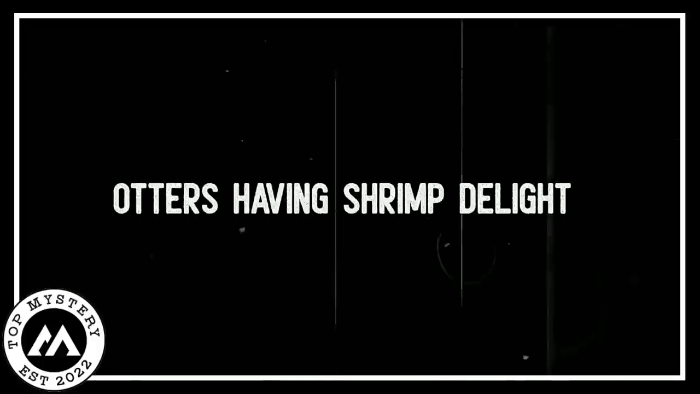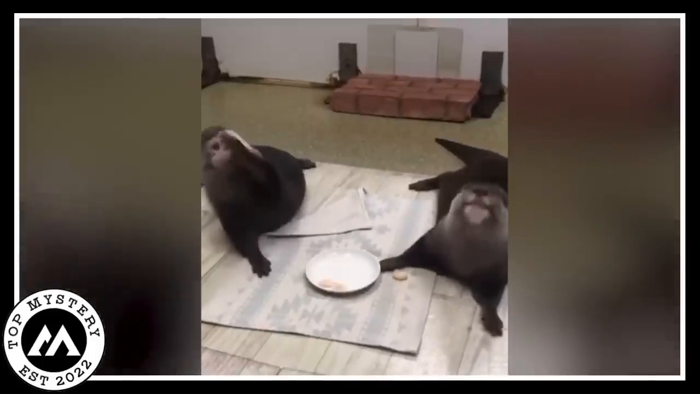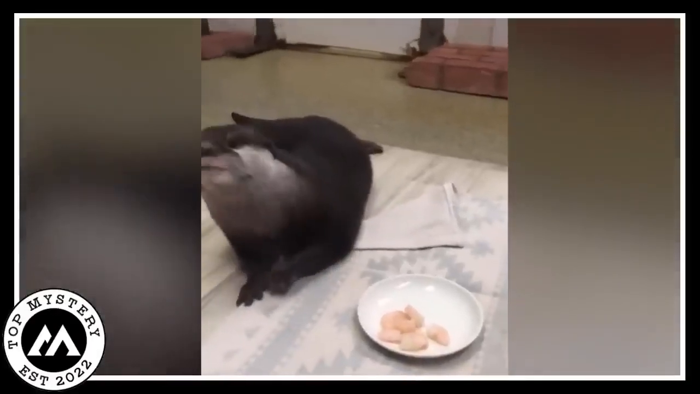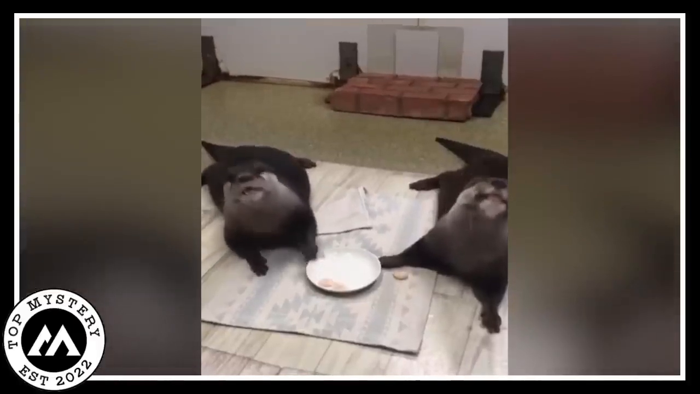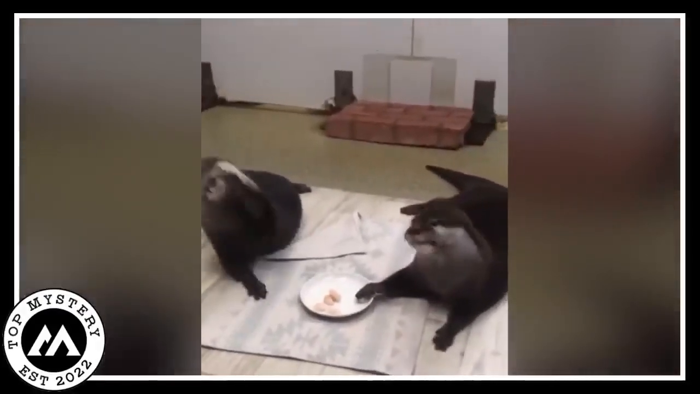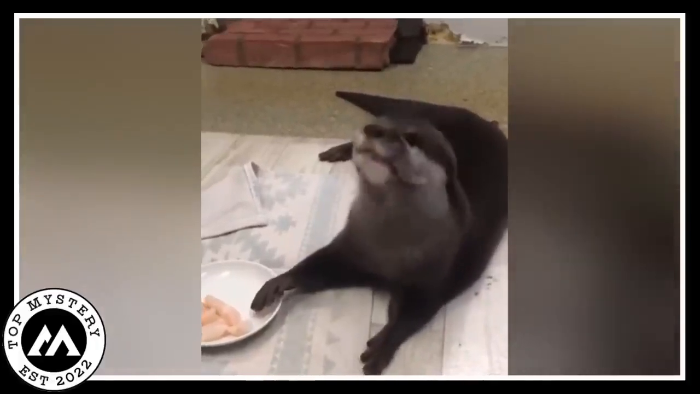Otters having shrimp delight. Imagine this endearing scene, two playful otters enjoying a delicious meal of yummy shrimp while relaxing on a mat inside a warm house. The pair of otters paints a picture of perfect happiness with their deft palm movements and happy faces. Their playful actions give the interior lounge an air of untamed appeal and transform it into a paradise for adventures and nibbling on aquatic foods.